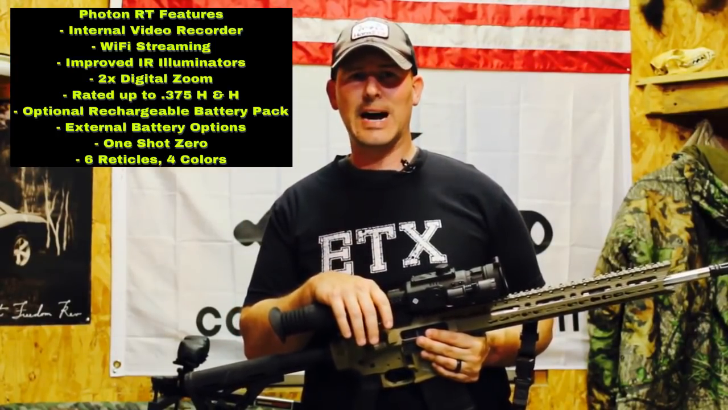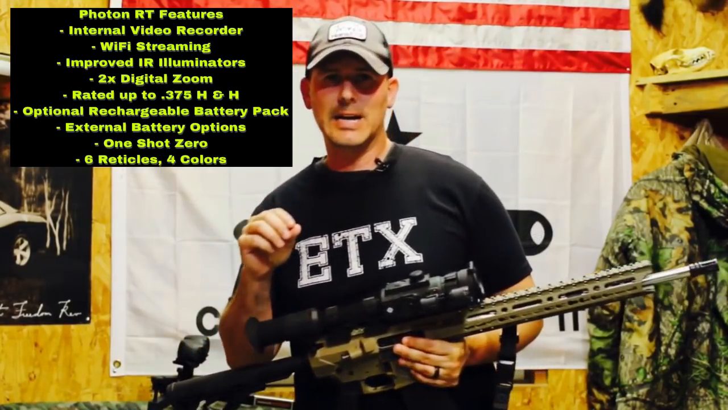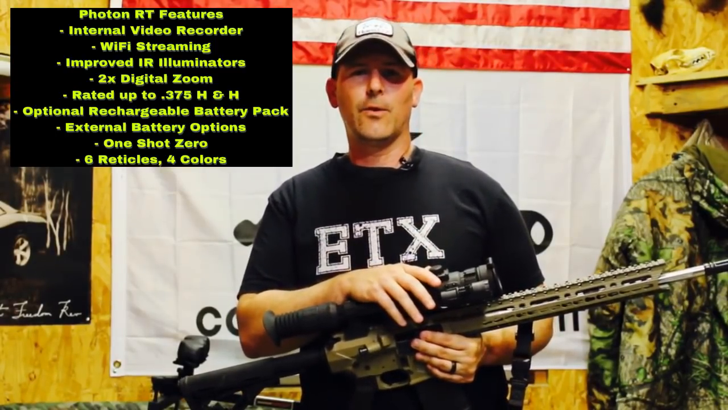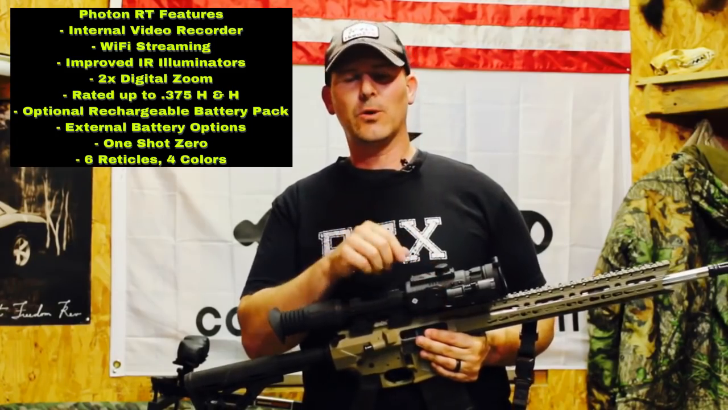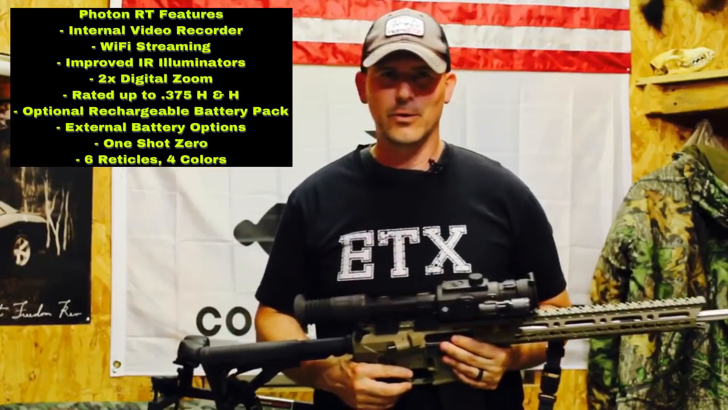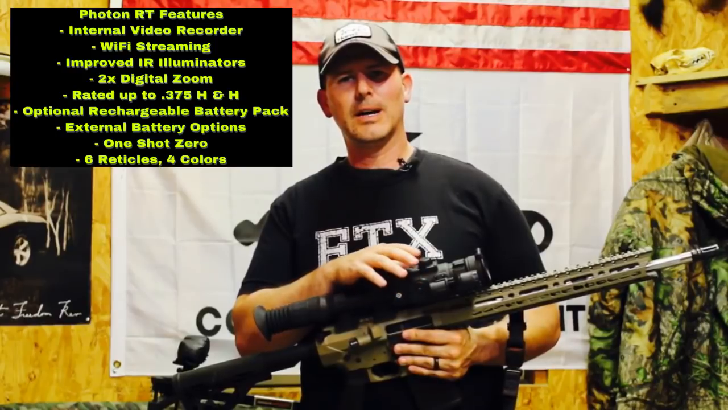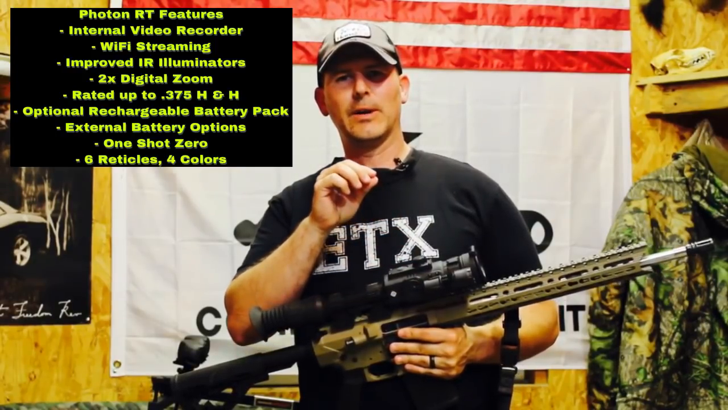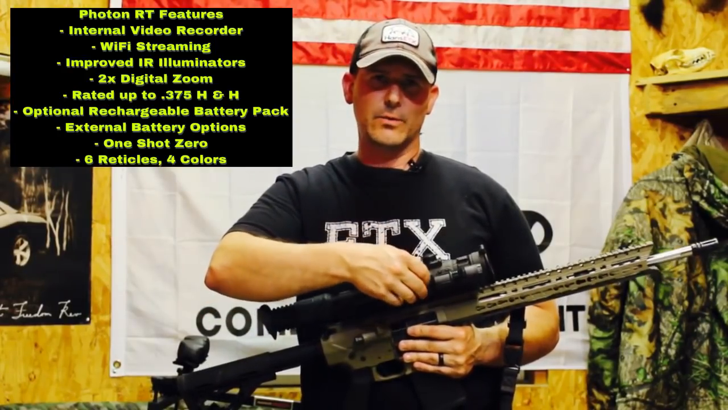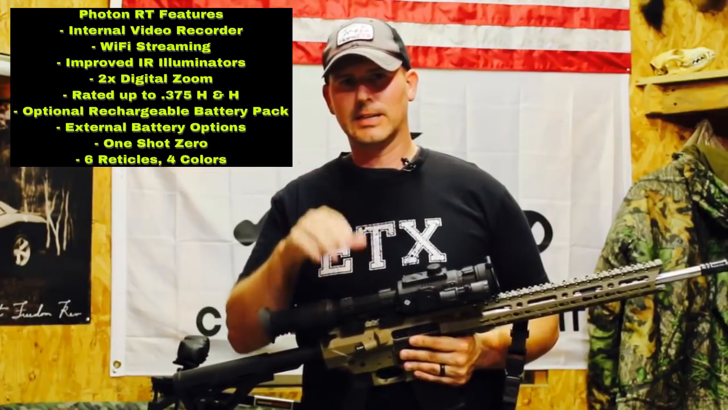It's got an improved IR illuminator, which is the difference from the XT model. There's also a 2x digital zoom. This unit is also rated for up to 375 H recoil, so that's important to know. If you're shooting a 308 like I am, it's just fine for it. It's not going to hurt it at all. It also has an optional rechargeable battery pack, and that's the Pulsar DMV. Regularly it runs off 4 AA batteries, but you can buy that rechargeable battery pack, and that's a great deal, and I'll link to that as well.